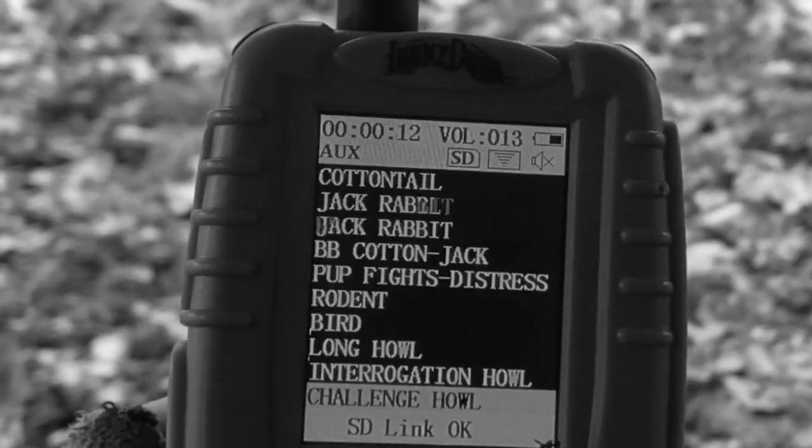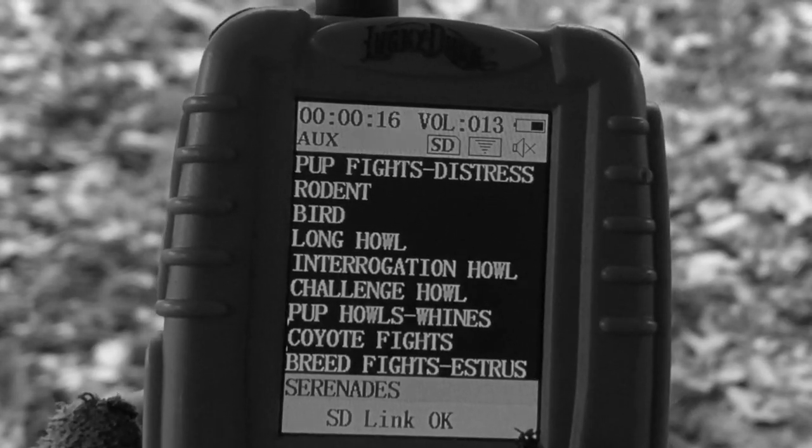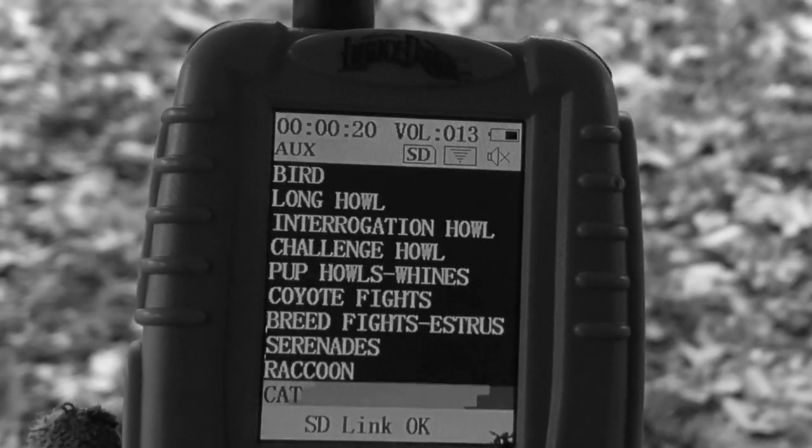So we're now back over here, and I think what I'm going to do is just go with some far-fetched distress rodent sound or something different, woodpecker, anything like that. I haven't decided yet. I do like that rabbit in distress sound that the Lucky Duck's got, and that's actually what it's called, rabbit in distress. I like that. And just fluctuate the volume a little bit and see if we can get this coyote to check up.